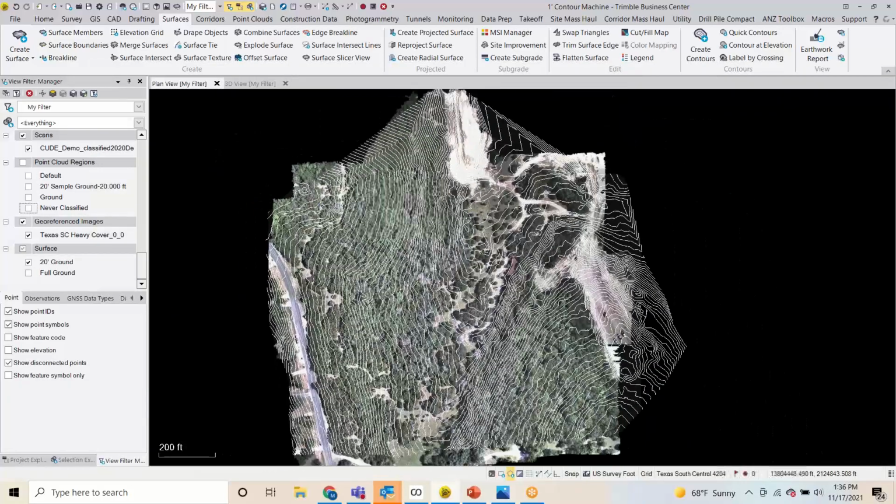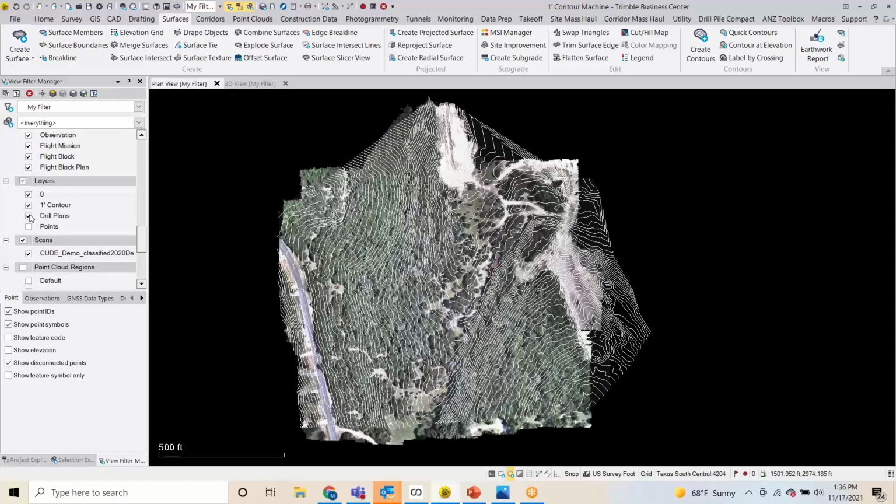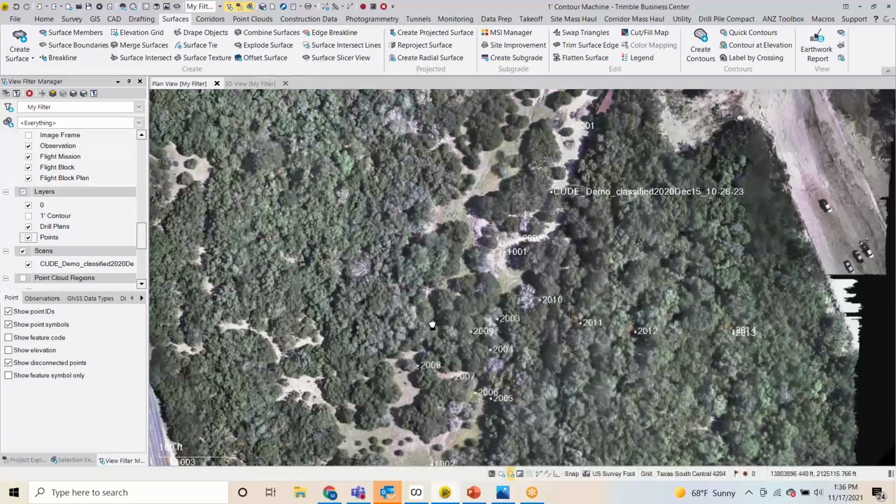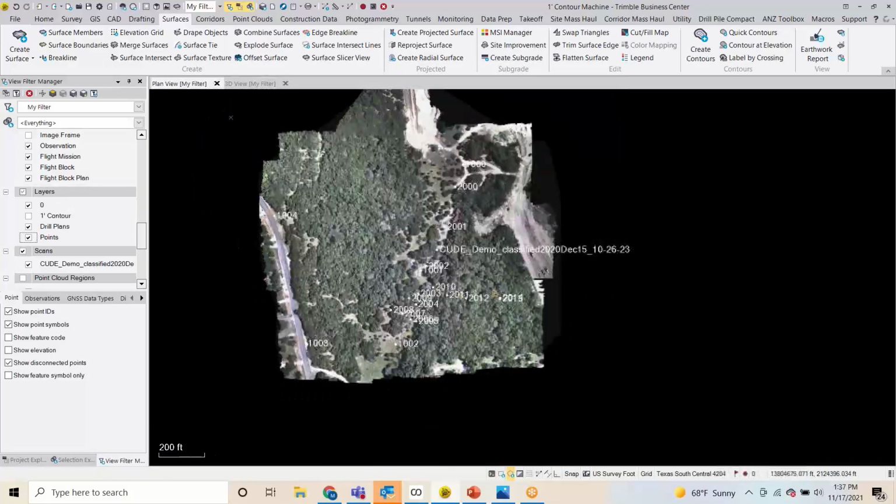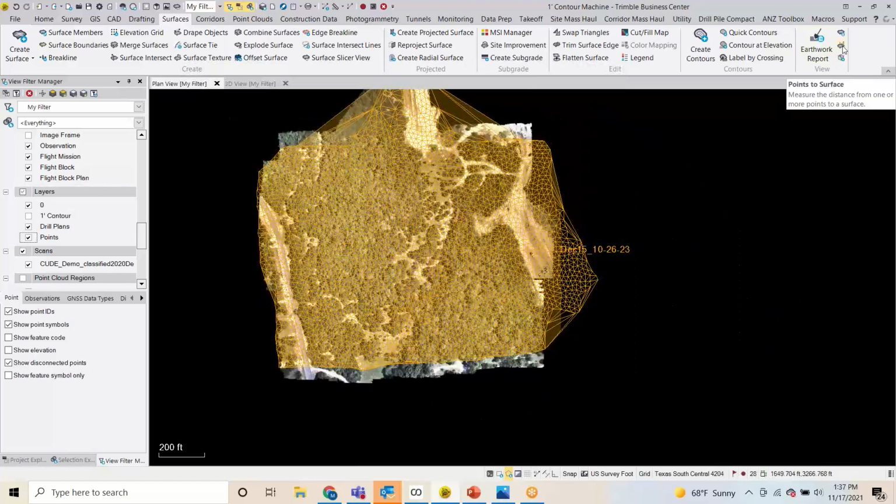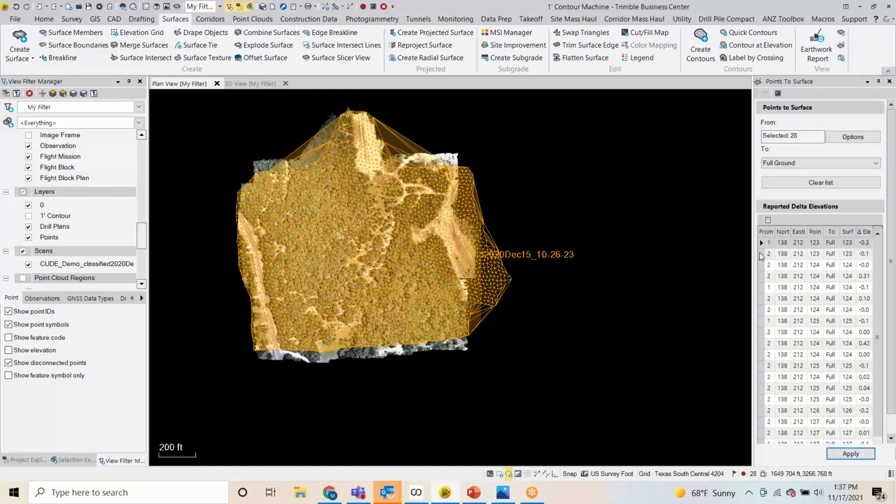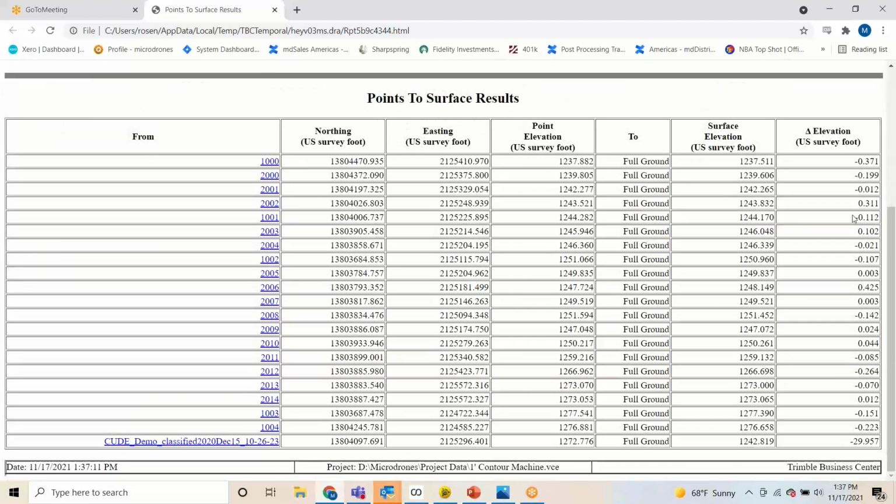So the last thing we can do to make sure that our data is all matching, remember we took some check shots out there. So I can turn off our contours. We have some shots out there. They topoed up under the trees and some shots down here and along the road. We can take and highlight this particular area, click on the earthwork report, which has a point to surface tab, and we click apply, and it'll build us a report letting us know what the difference is.